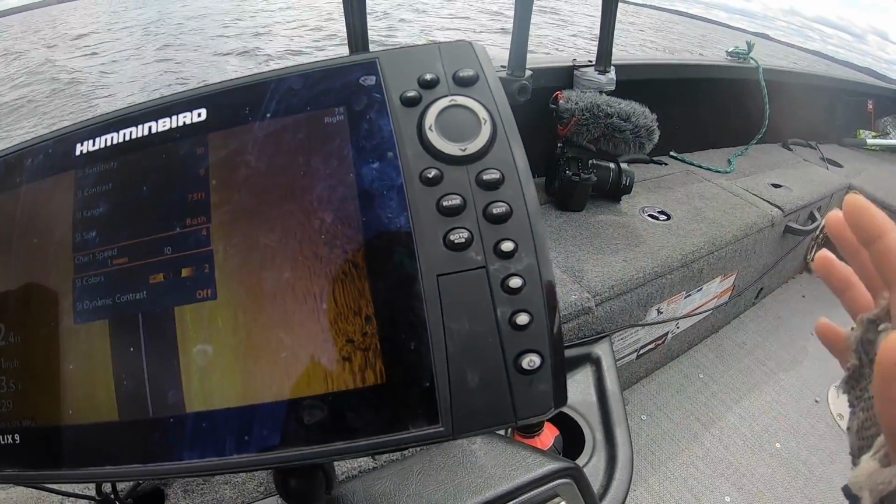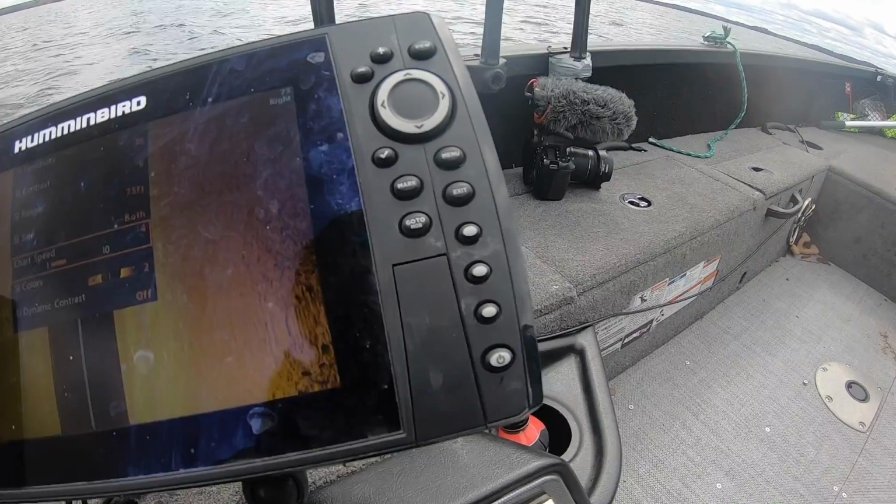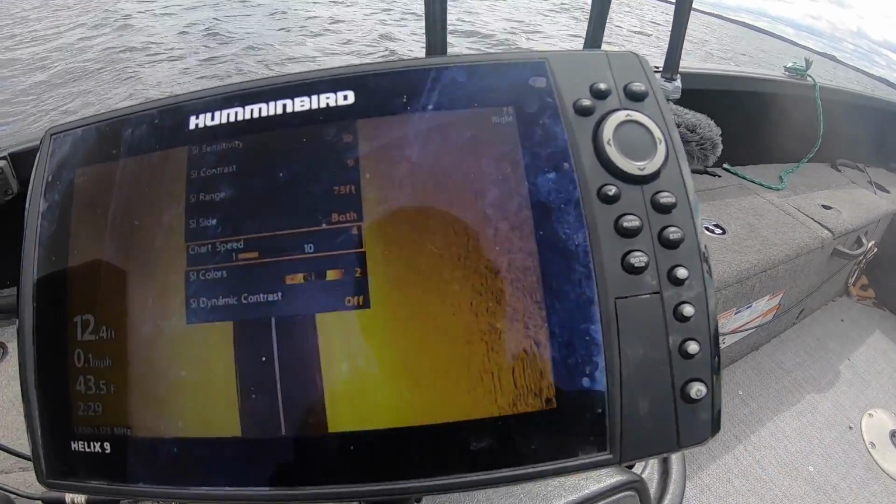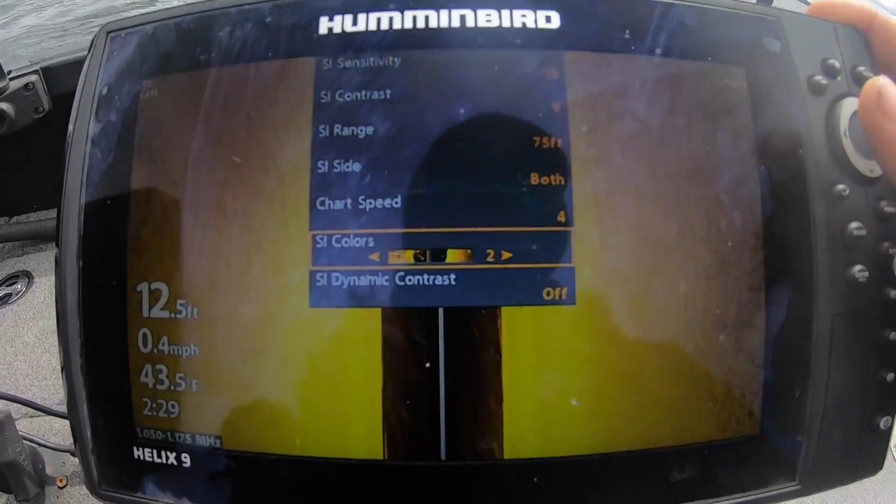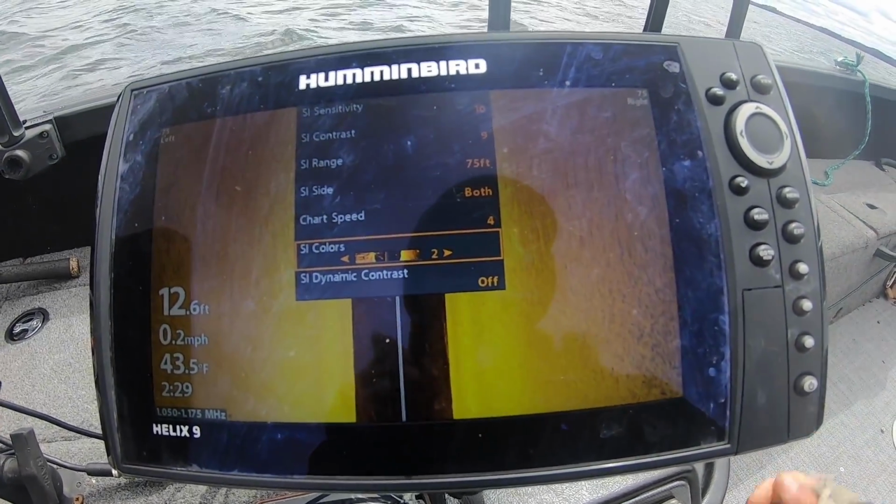Some guys will say, oh, you want it up to 10 so it reads faster. That is one way. It just kind of gets very distorted when you do that, especially when you're spot locked. Now, we're spot locked, and naturally this boat's just swinging a little bit, and look how those fish still come up real nice and clear. So I like to keep my chart speed about 4. My palette, I like running palette number 2 for my color, and yeah, that's kind of the deal.